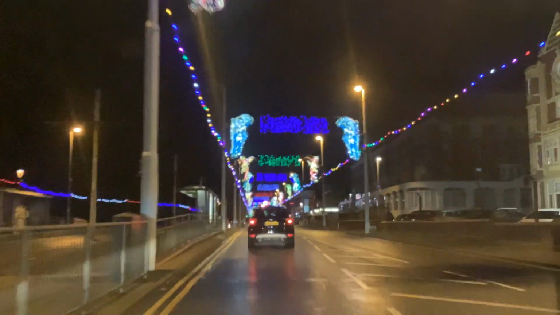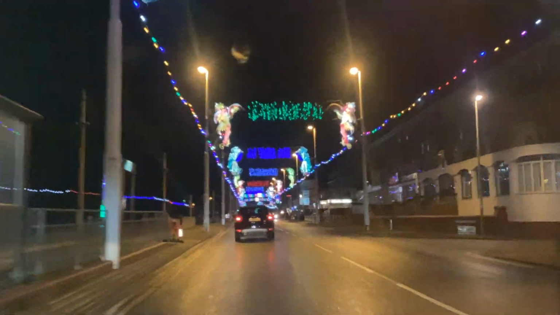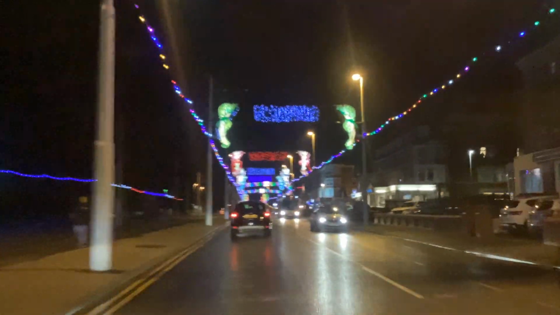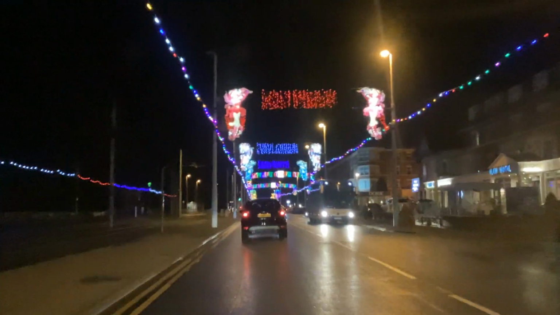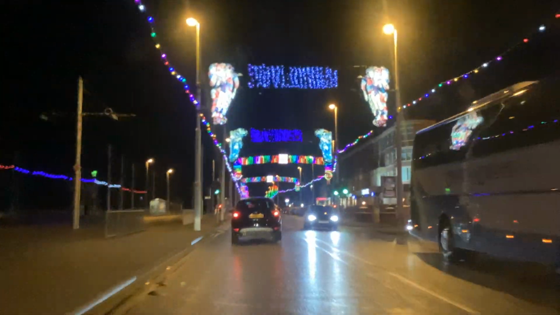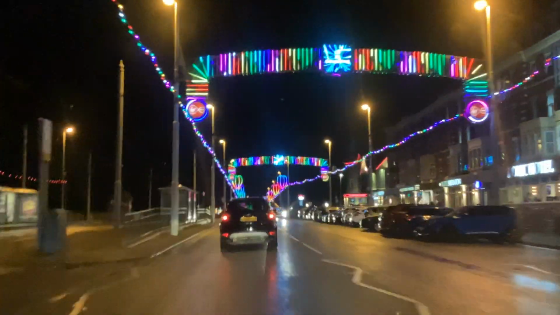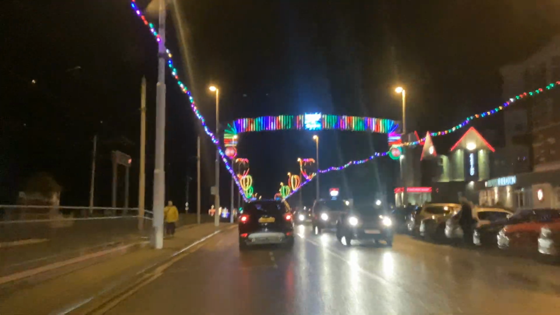Now these illuminations here are the ones that were designed by that Llewellyn Boeing geezer, the guy who does designing stuff. I remember when it was commissioned by Blackpool Council to do it years ago. Is it Lawrence Boeing? Something like that. Anyway, he designed these. And we're just going past the casino.